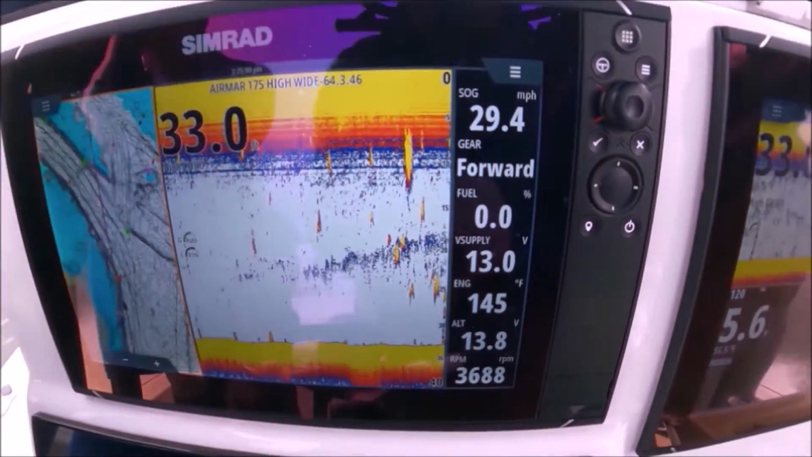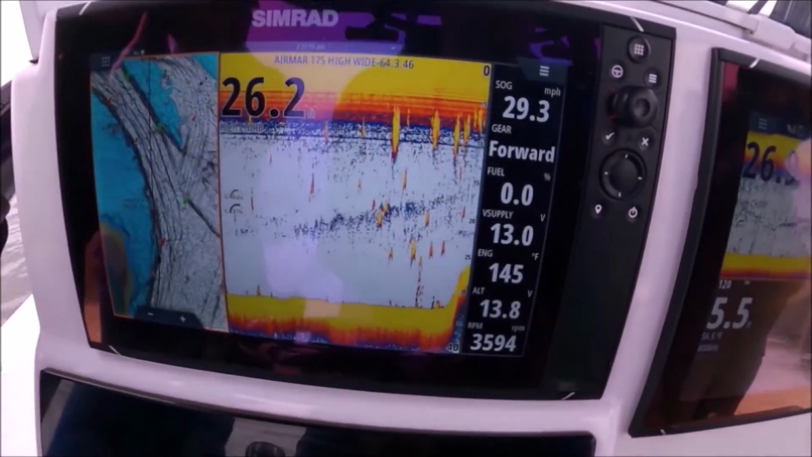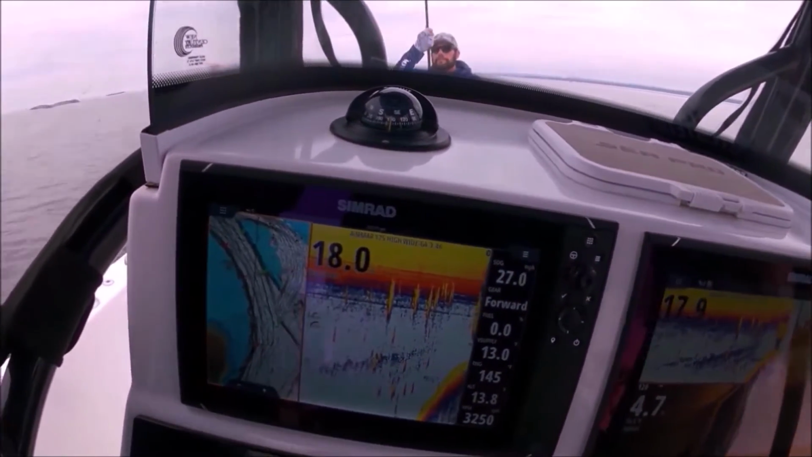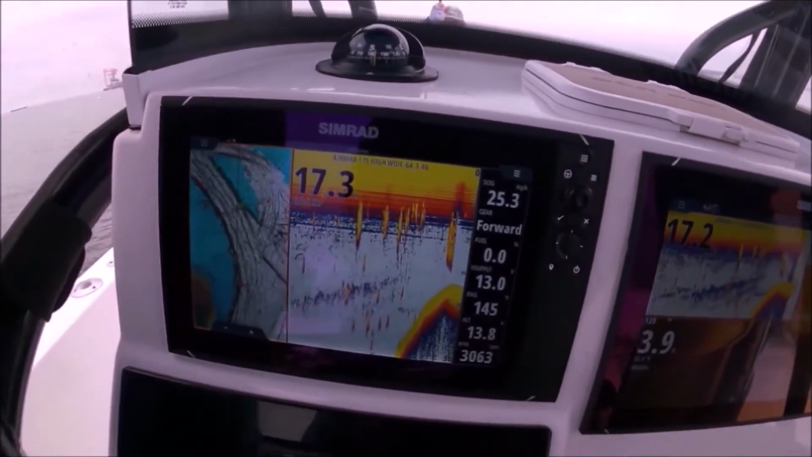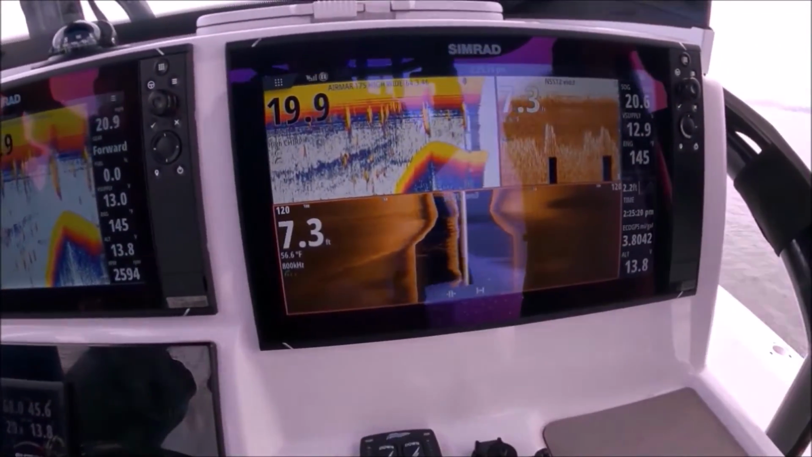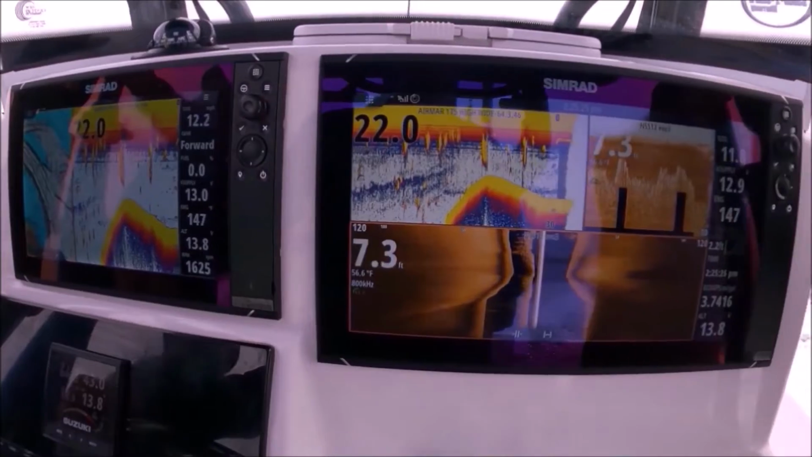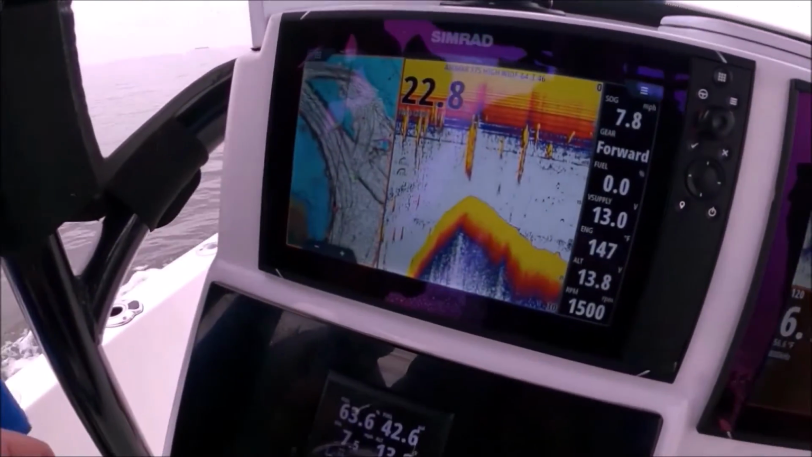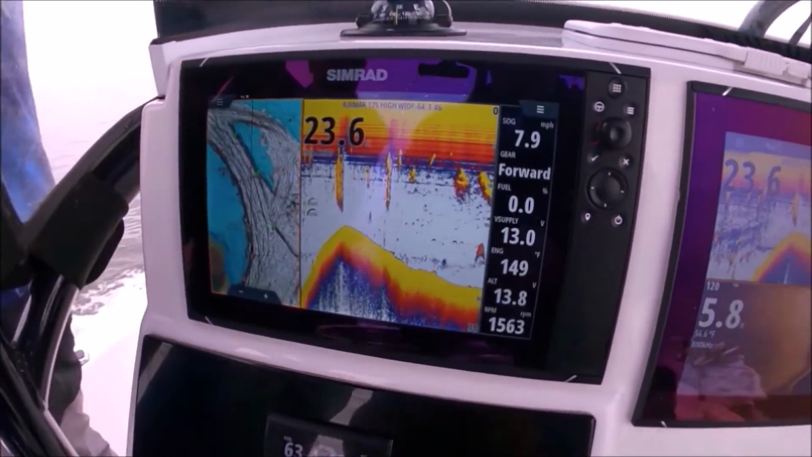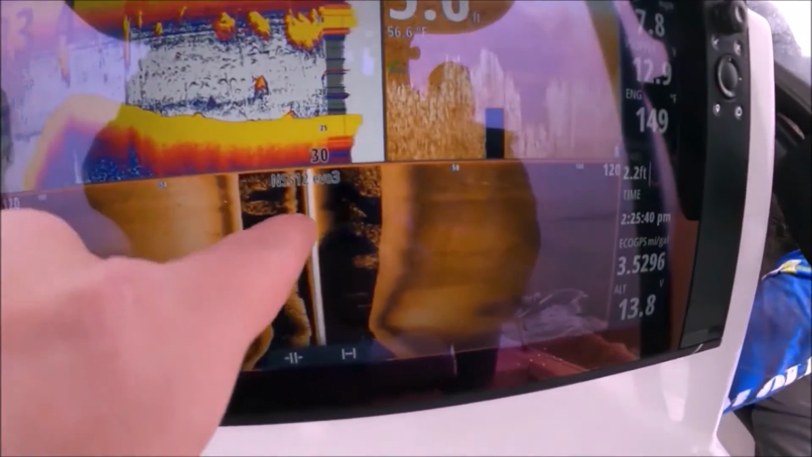So we're seeing some broken up bait. Those are stripers right there. We're seeing some bait up here and some stripers right there. We're seeing some good stuff already. Lots of bait, some stripers first. And we get some bunker up top. Yeah, big schools of bunker.